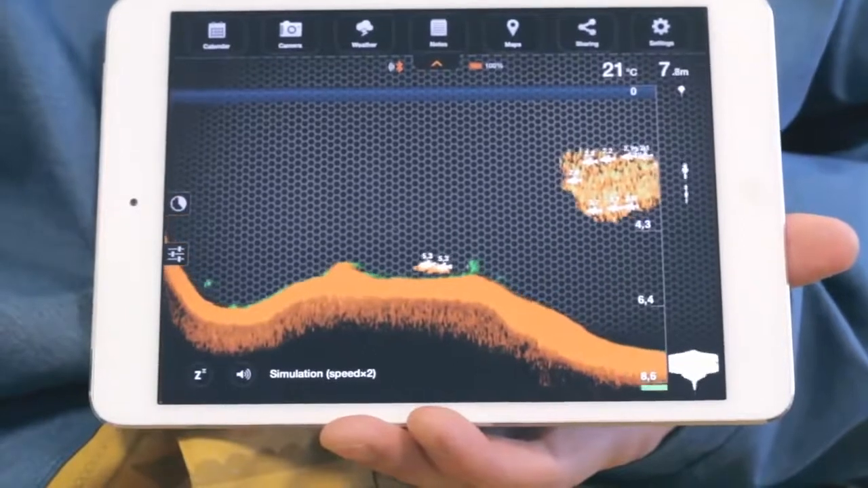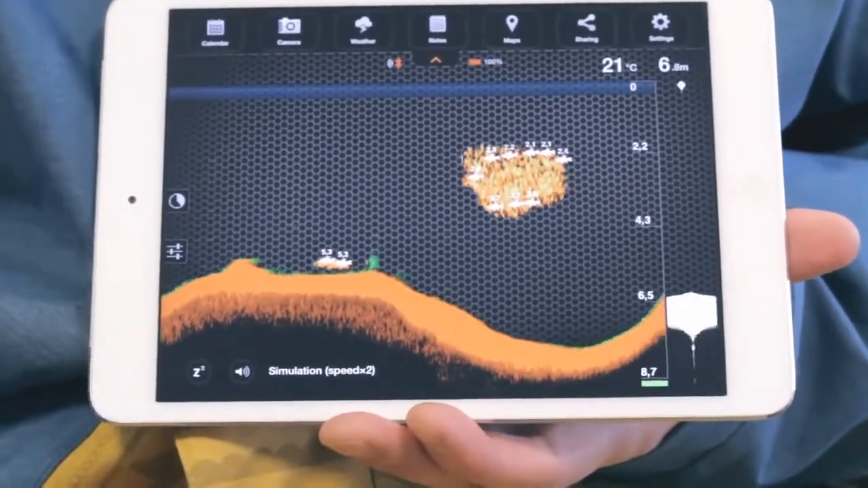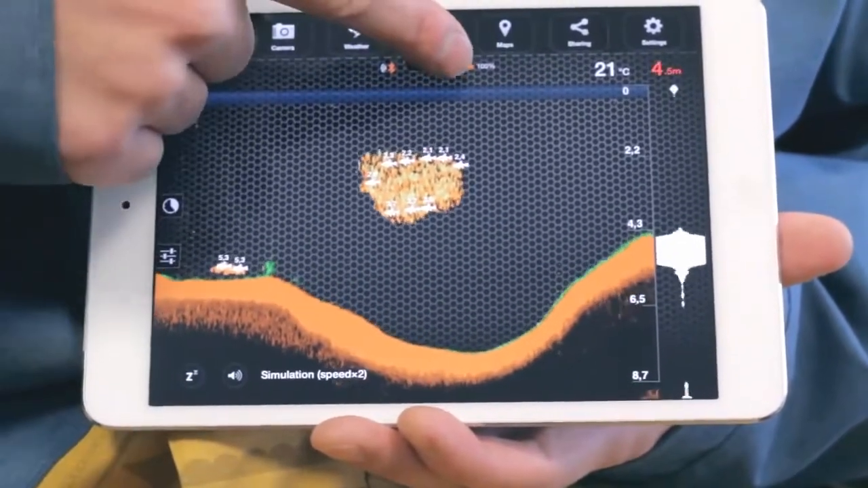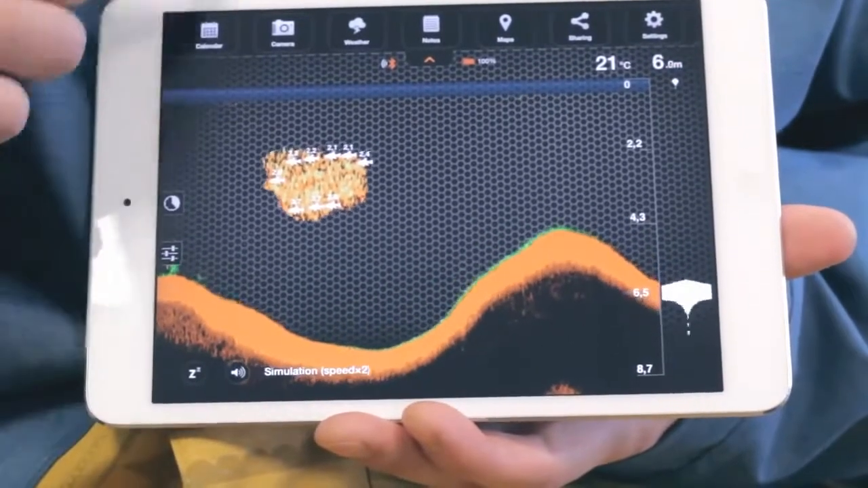When Deeper is connected to the smartphone, on the top of the application, 2 new icons will appear: the Bluetooth connection sign and the Deeper battery level icon. If you open Menu on top, you'll see the app's free extra features.